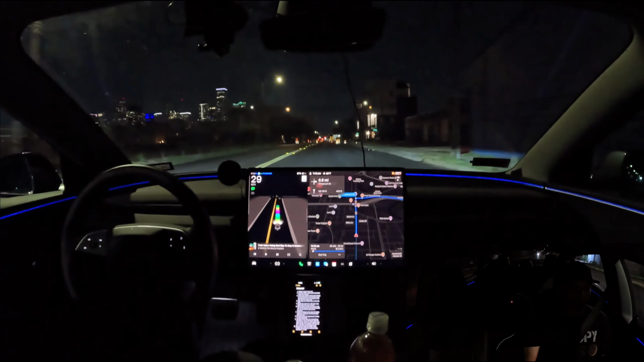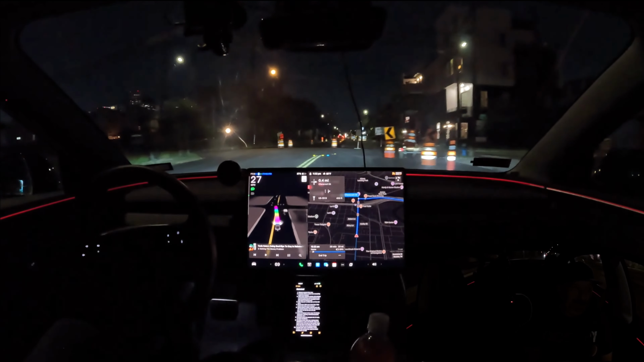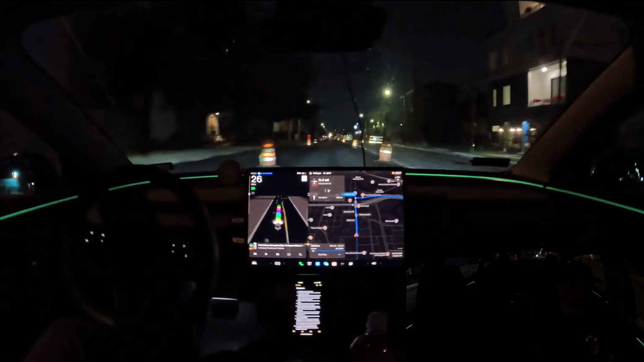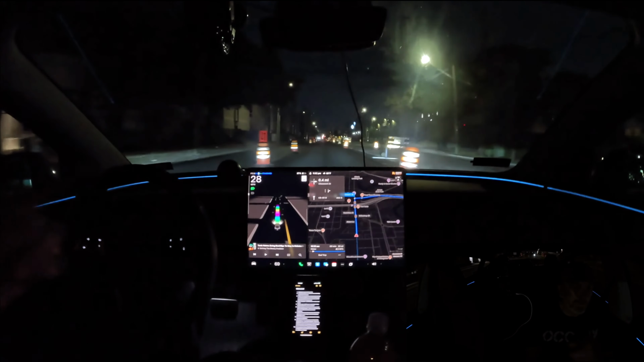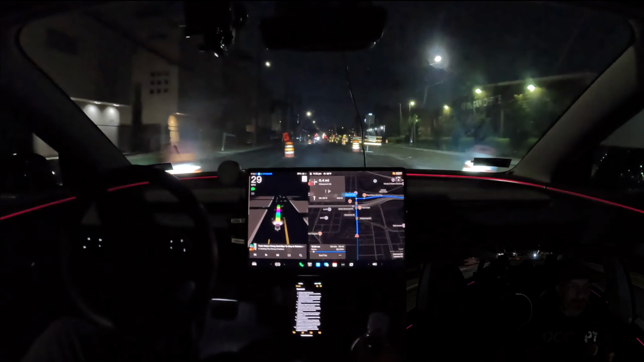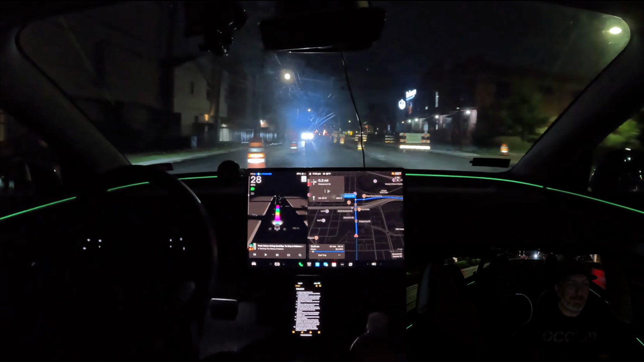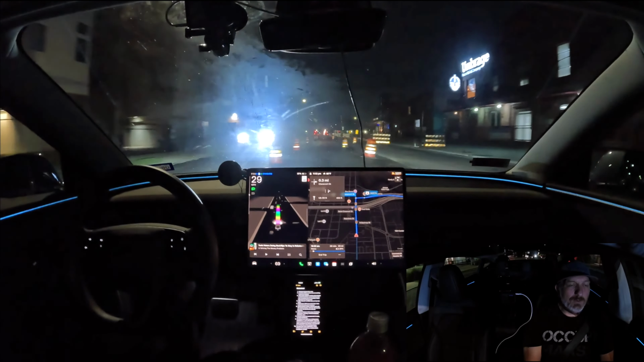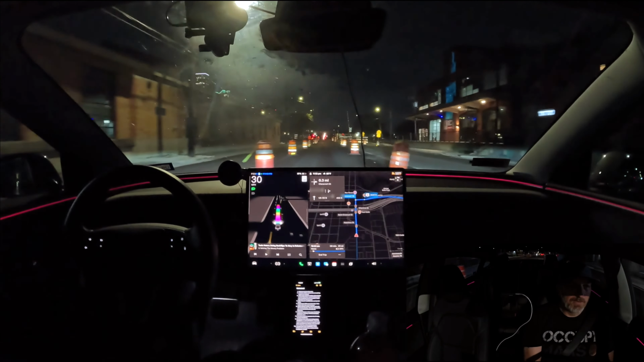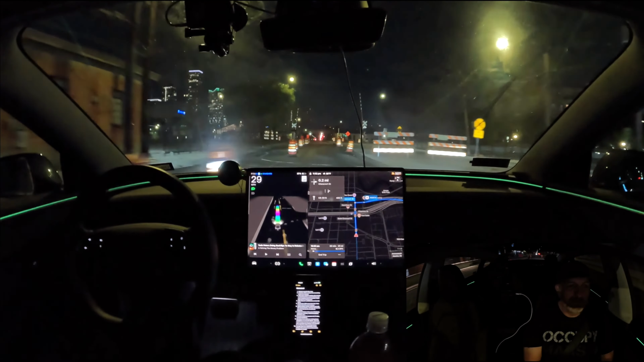All right, we got some road construction here. Let's see how we do. All right, great job. Excellent. The road is closed over there, so we got over here to the proper area for road construction. Great job, FSD. Did a great job with the road construction here. Let's concentrate on this as we're getting through.